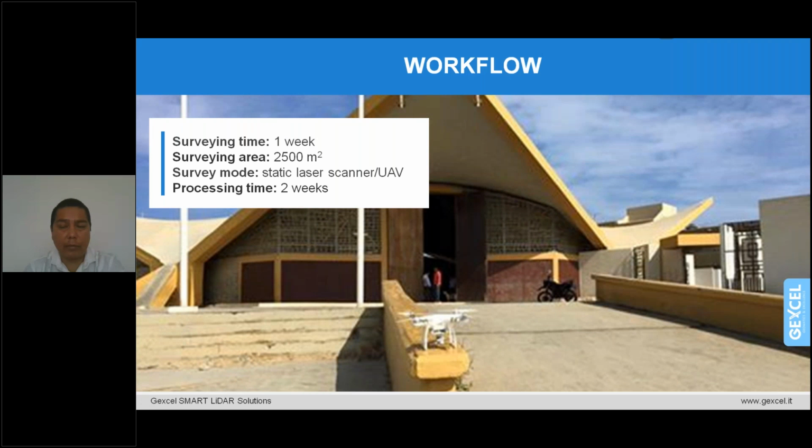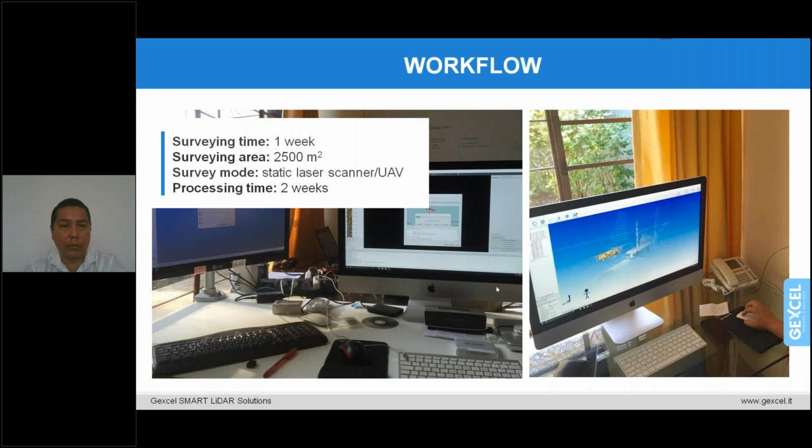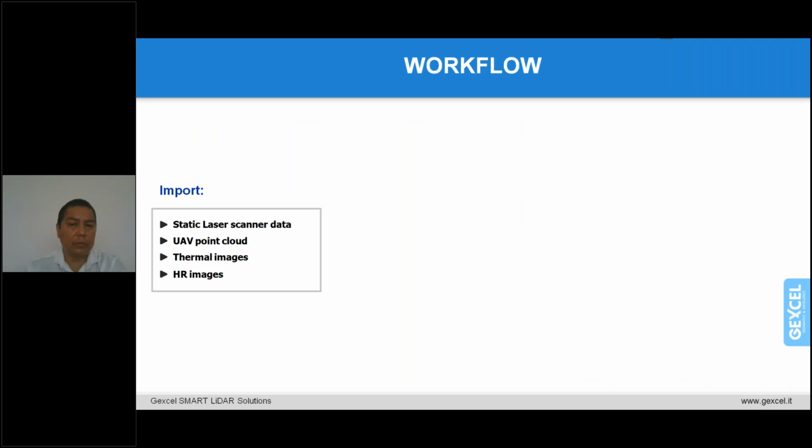The laser scanner survey was done in around 1 week, and Willy underlined that they could work only during the morning because of the wind and especially because of the high level of temperatures. The processing time took around 2 weeks. The workflow, I can try to describe it, consists in importing all the data in Reconstructor software.